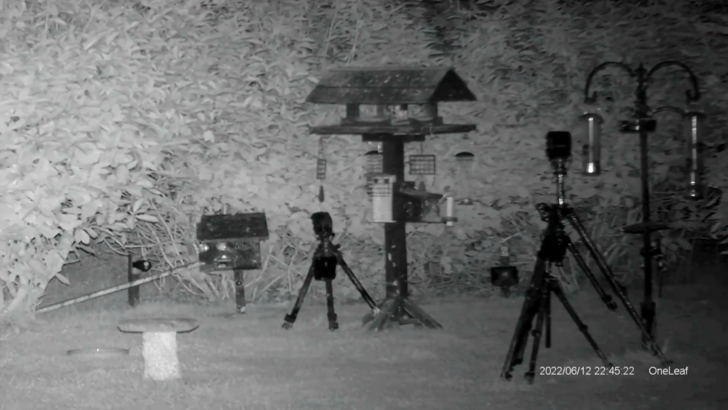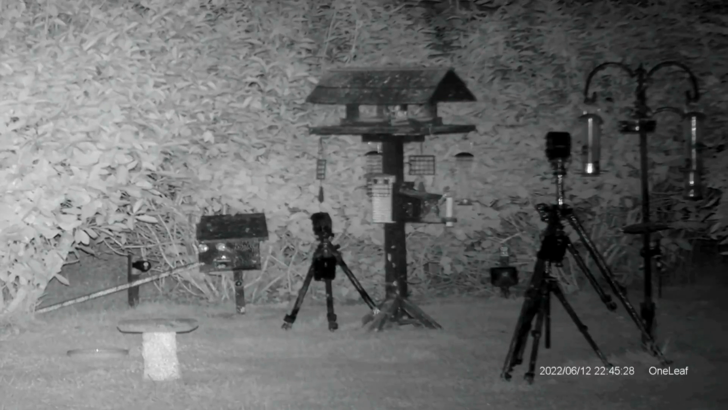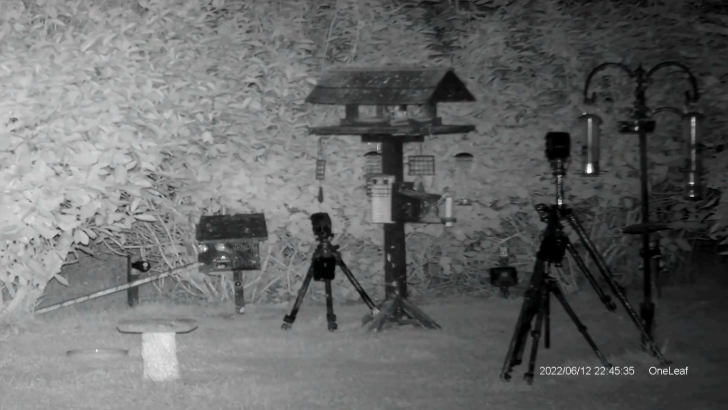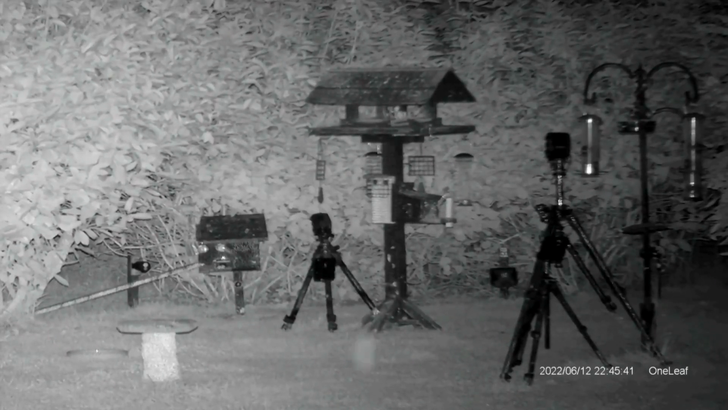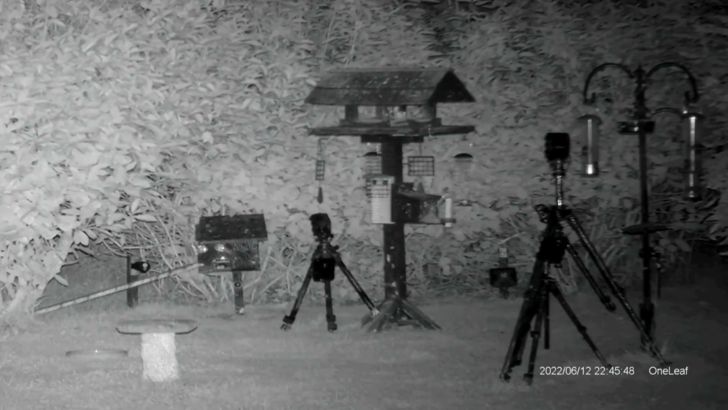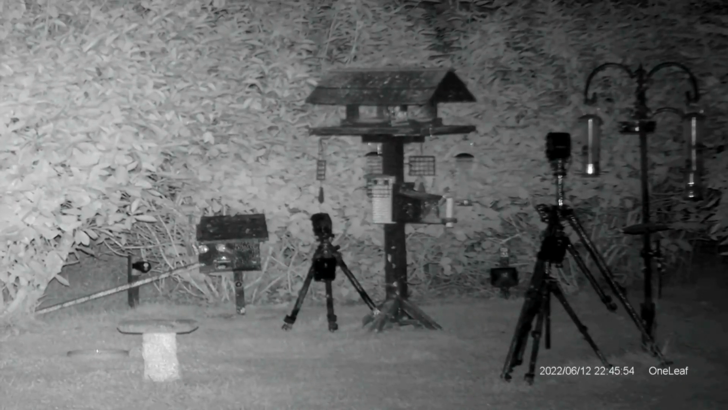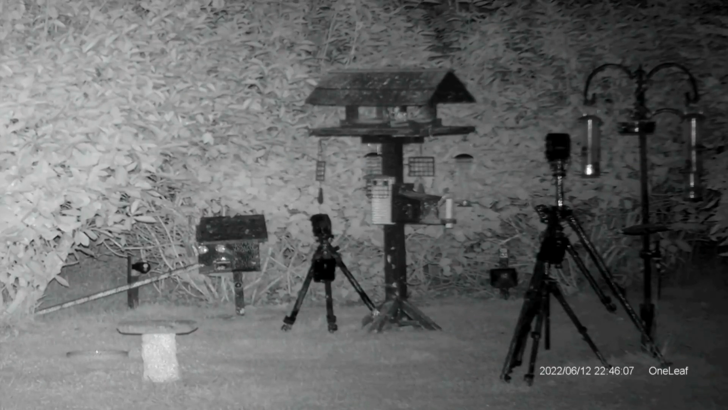There's no doubt if anything appeared in that view, whether that be a rat, a rabbit or anything nighttime, there would be no doubt as to what that was. Absolutely crystal clear. So impressed with this. So much more detail, so much more clarity, so much sharper, and unbelievably so much better than the PARD. I'll do some PARD footage, same shot, and let you judge for yourselves.